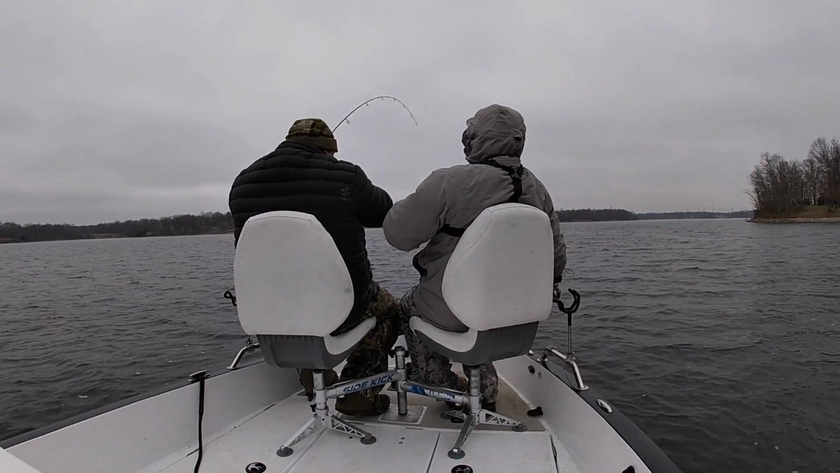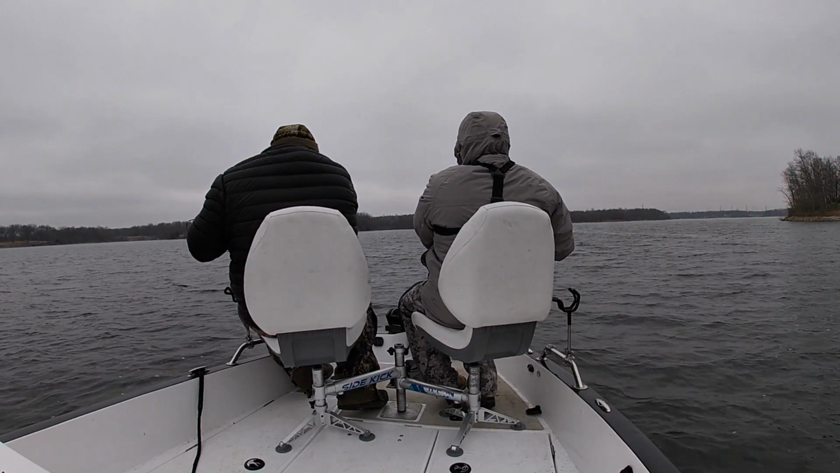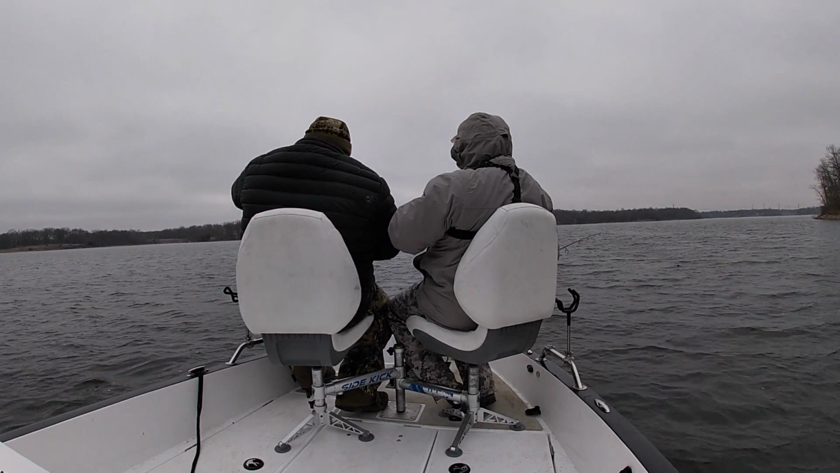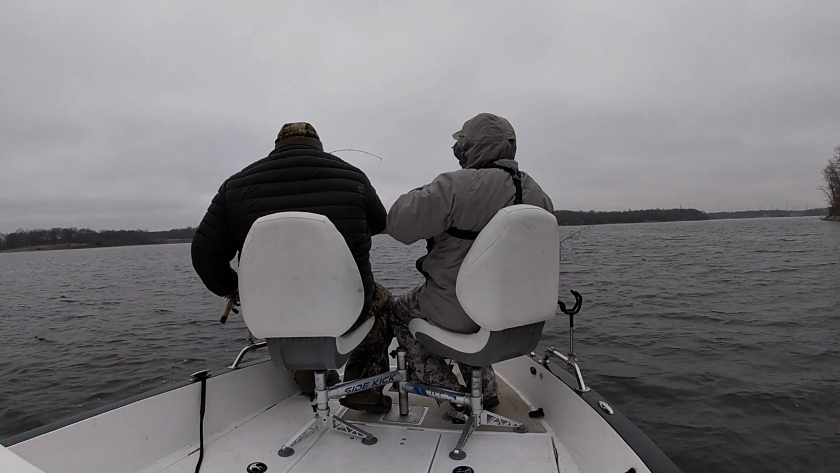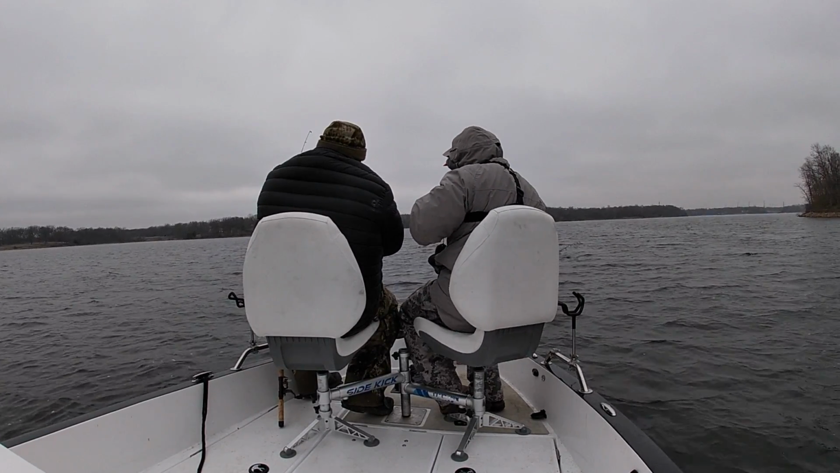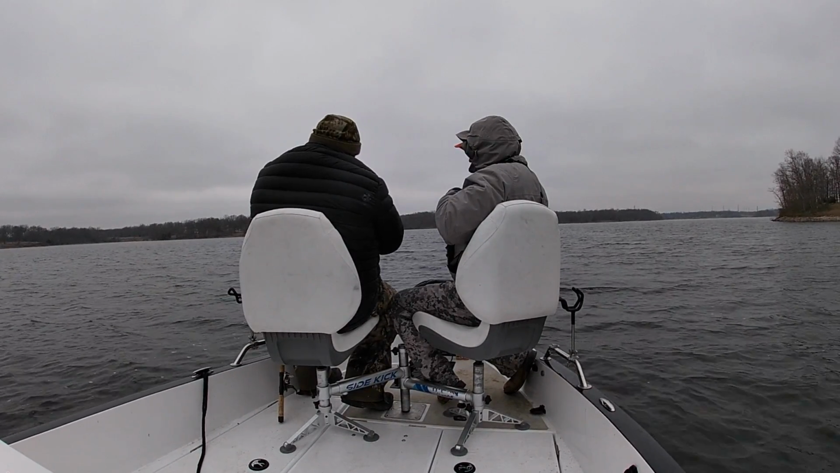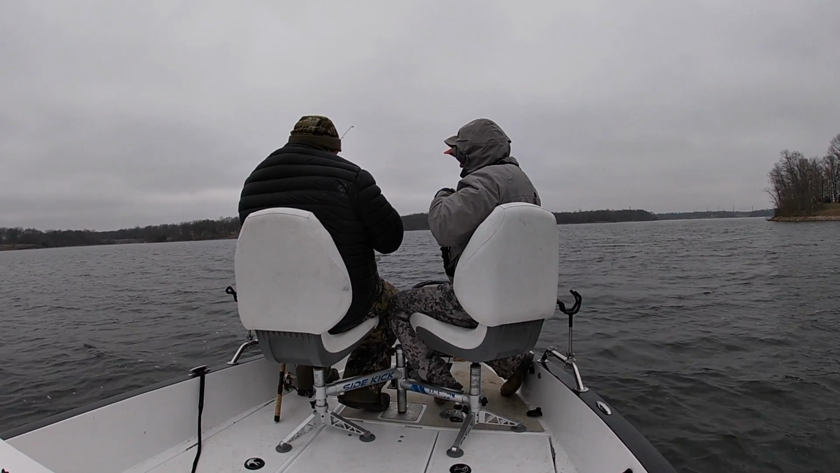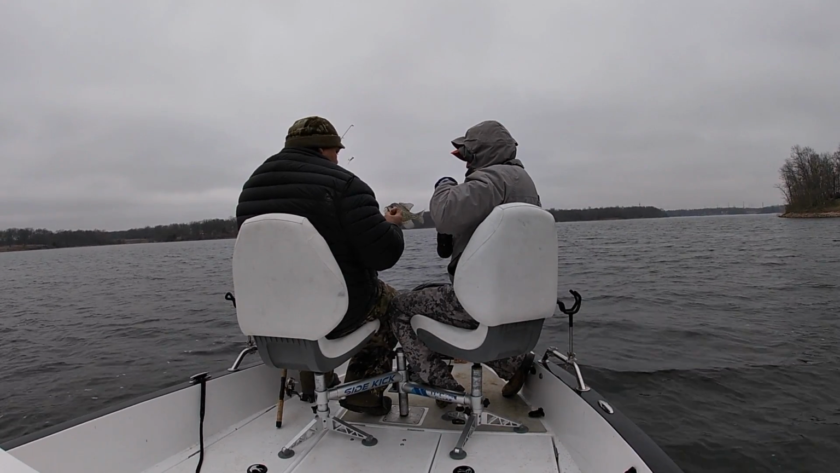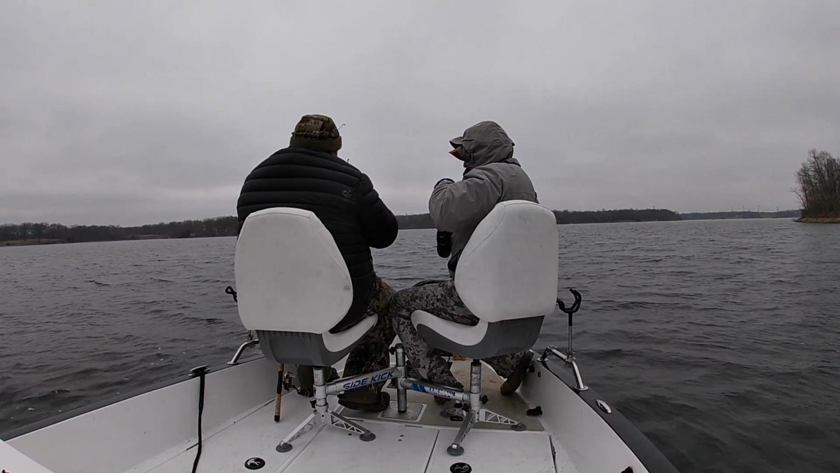There you can see Matt reeling one up, and what we did was we just went out there and found some of those brush piles that the wildlife department had recently put in, and we just had us a big time. So let's go over a few of the catches and talk a little bit about what we were doing. But the water was 57 degrees, and the air was about 33 or 34. So, you know, the wind was cold, but we were having a good time.